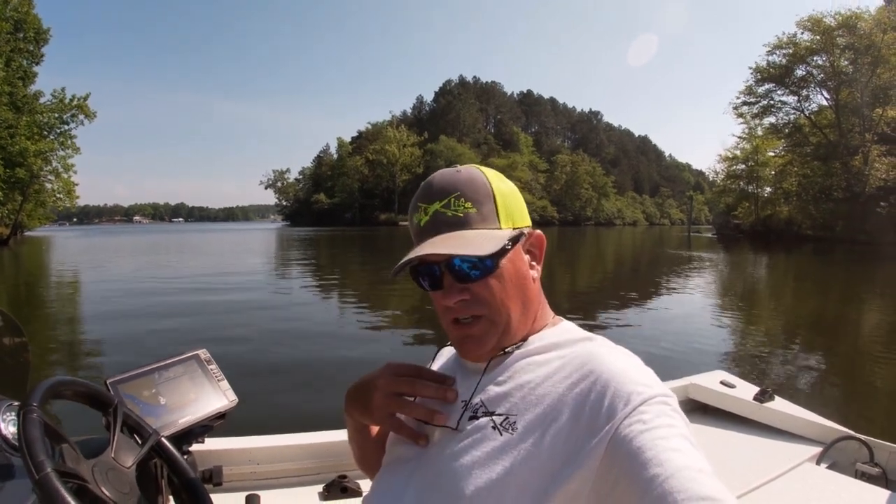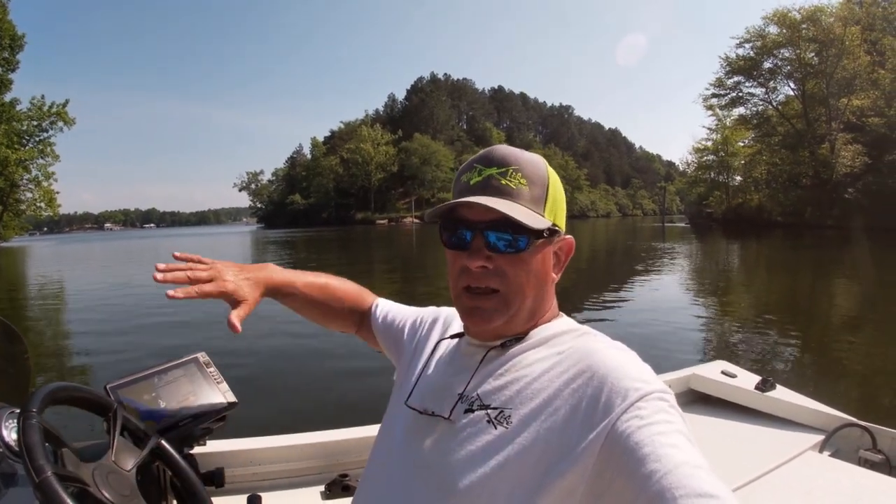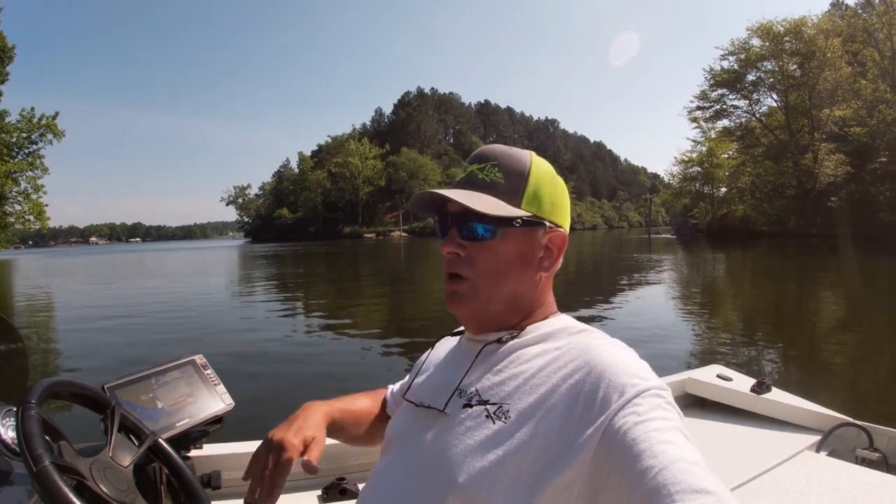If you could find some brush in that 20-foot mark, you could probably find a lot of smaller fish. The larger fish that I found were scattered. They weren't down in the brush. I found some close to some brush, but they were scattered out and around the brush. Vertical jigging seemed to be the preferred method today. I cast to some of these fish. I didn't get a chance to troll.